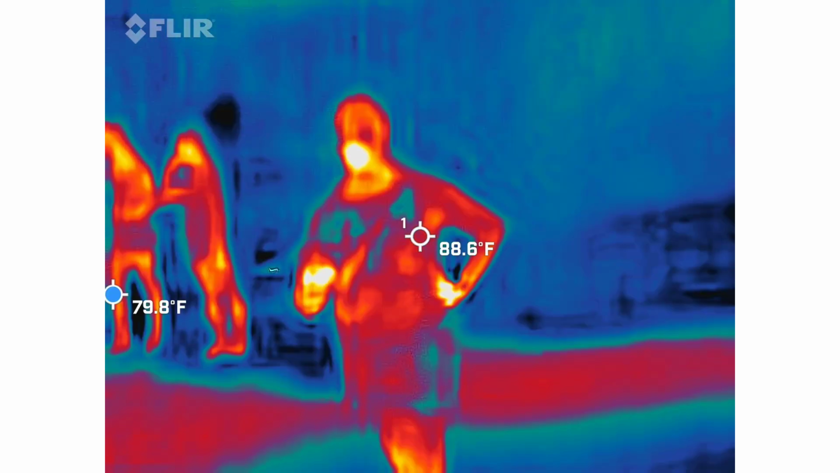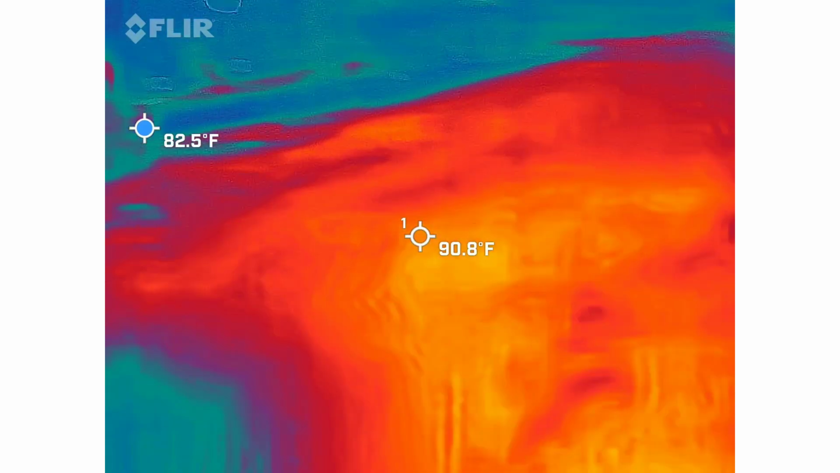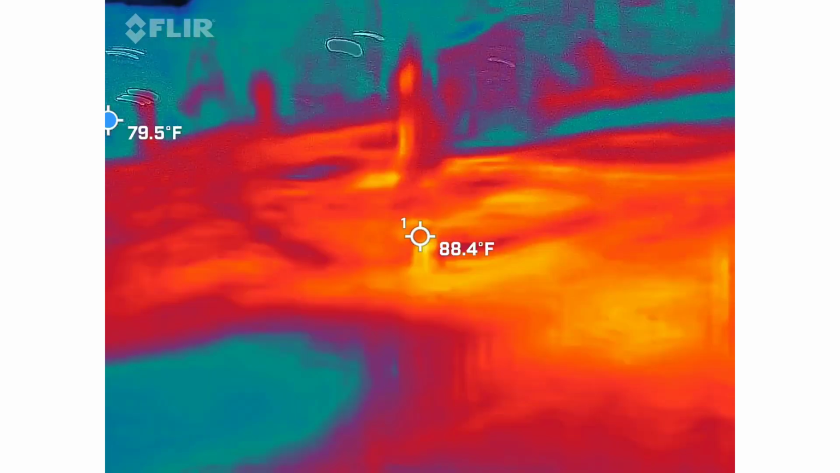All right, let's spread out. Let's have some fun. I'm going to show it here. You guys can't see the road. Stop. Yeah. Hold it up to your ear so we can hear.